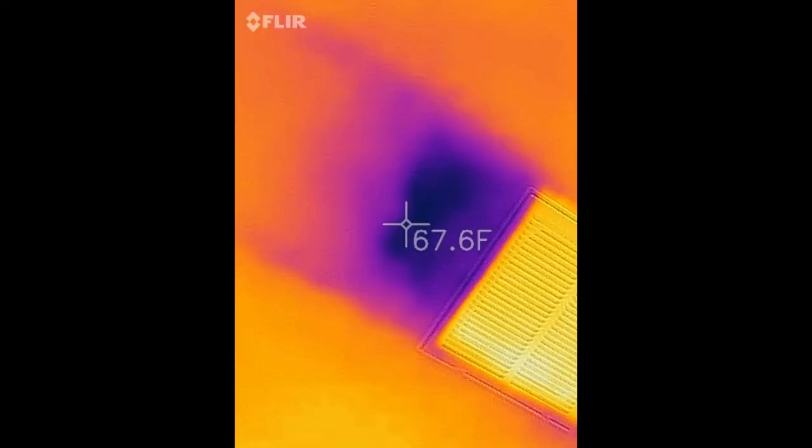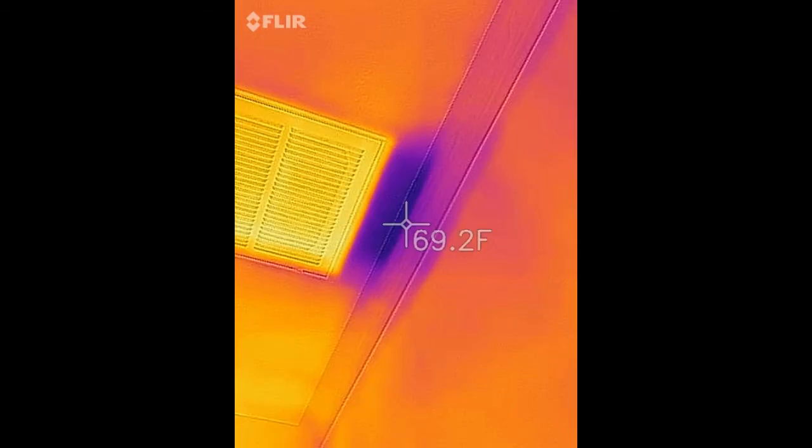So I was walking around my house with my FLIR camera and I noticed something around the return vent that stood out to me. There are a couple spots that appeared to be significantly cooler than the rest of the house. In this first shot, you see kind of purple spots, so that's the cold locations. It was in the mid to upper 60s, and the rest of the house is in the 70s.